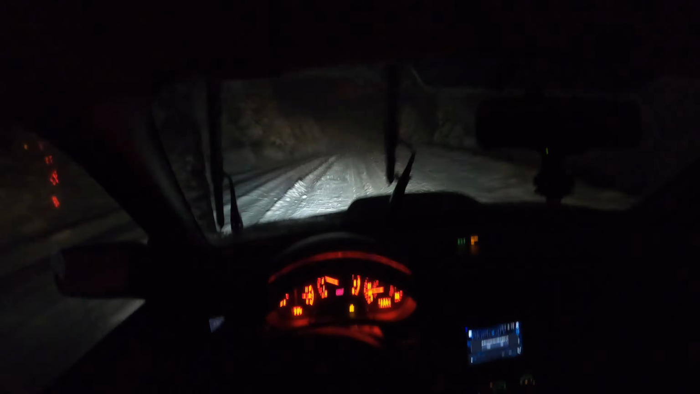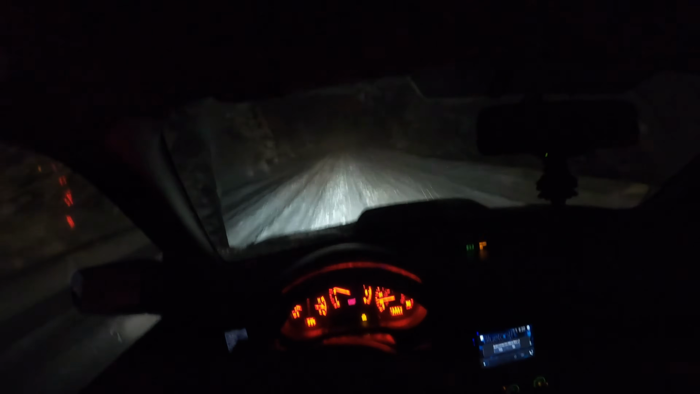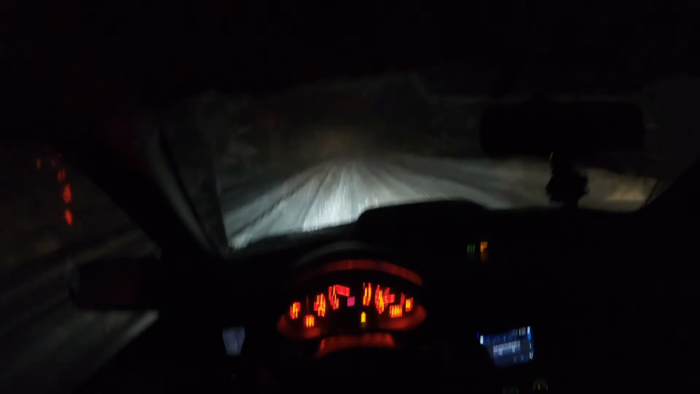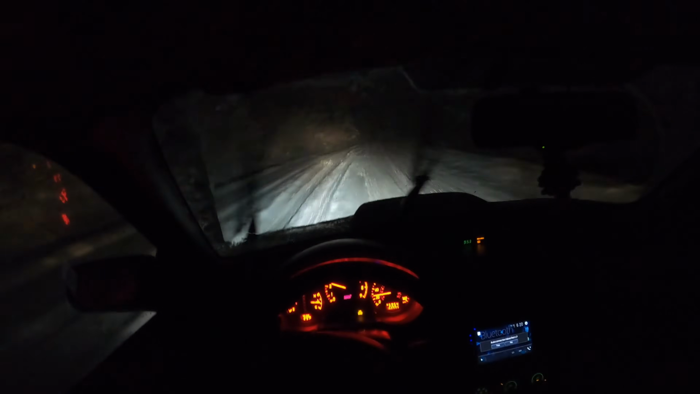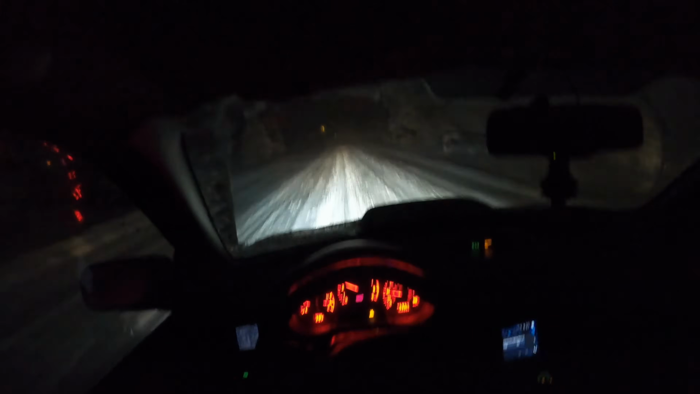I want to stay away from that edge, so I'm going to drive mostly in the middle of the road to avoid that edge down there. That dude, that's insane.